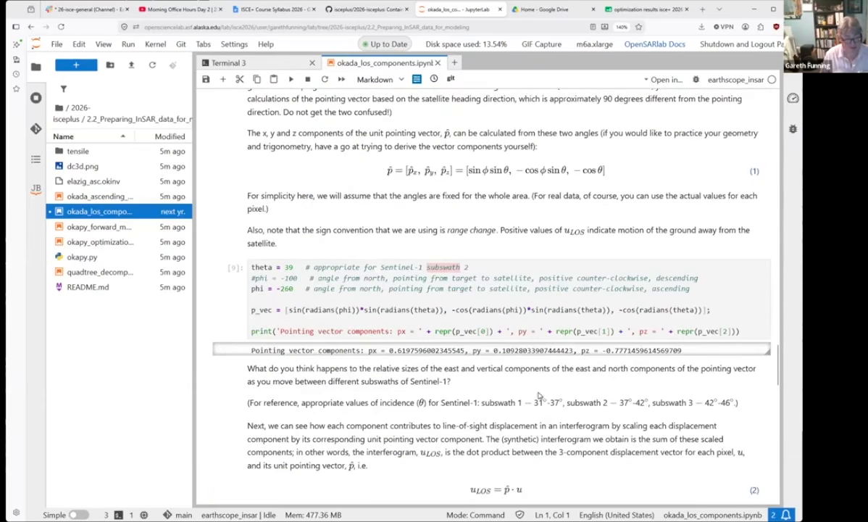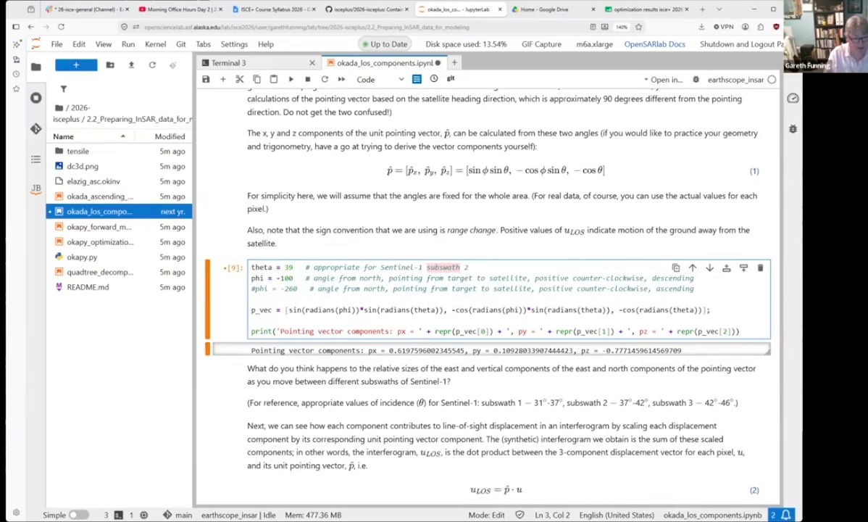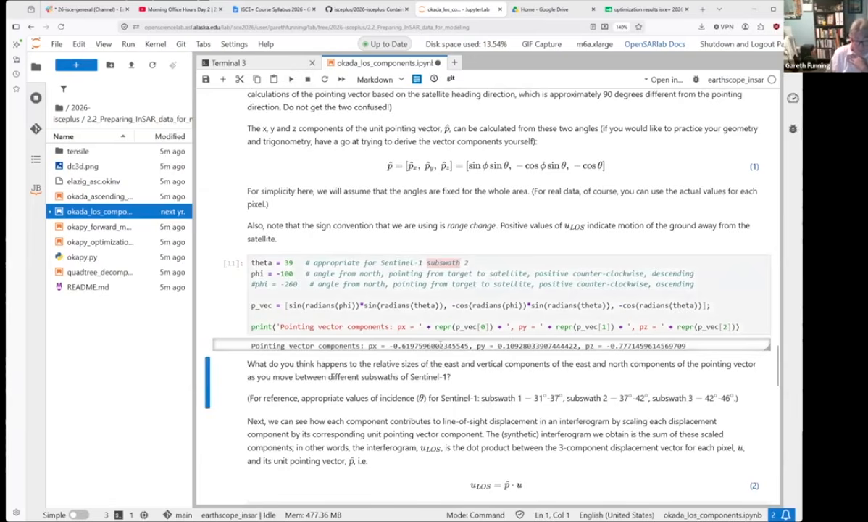If you change the incidence angle to look at the other interferogram you could make, the descending interferogram rather than the ascending interferogram, you can rerun this again, and now what happens is that instead of having a positive eastward component of sensitivity in the pointing vector, now it's negative. So now you're looking to the west, not to the east. The other two components stay the same because the angles are the same.